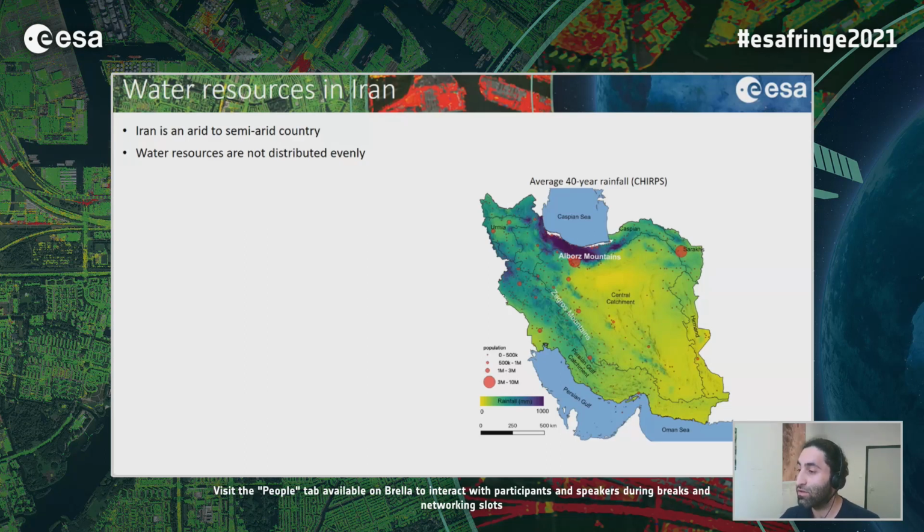So although the Central Plateau catchment doesn't receive a lot of rainfall, it hosts more than half of the country's population, and it hosts most of the industries of the country. So there's a great demand for water in this area.